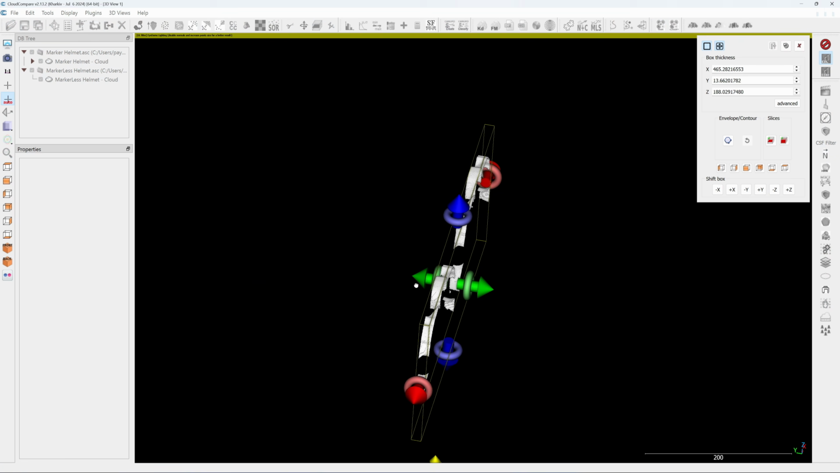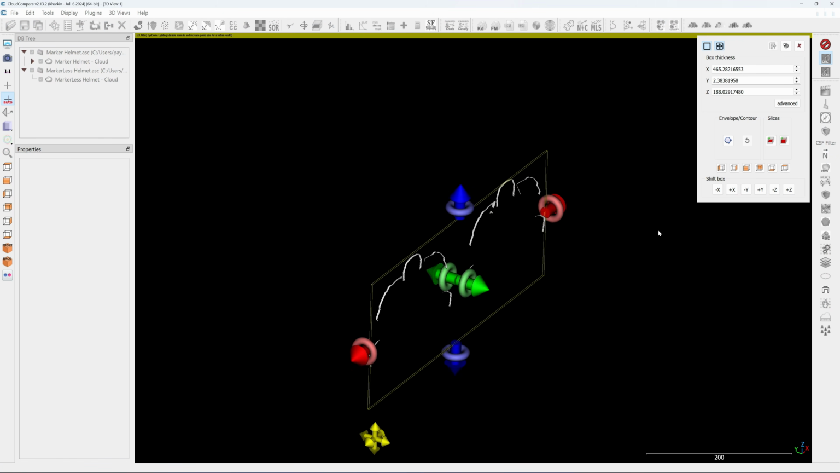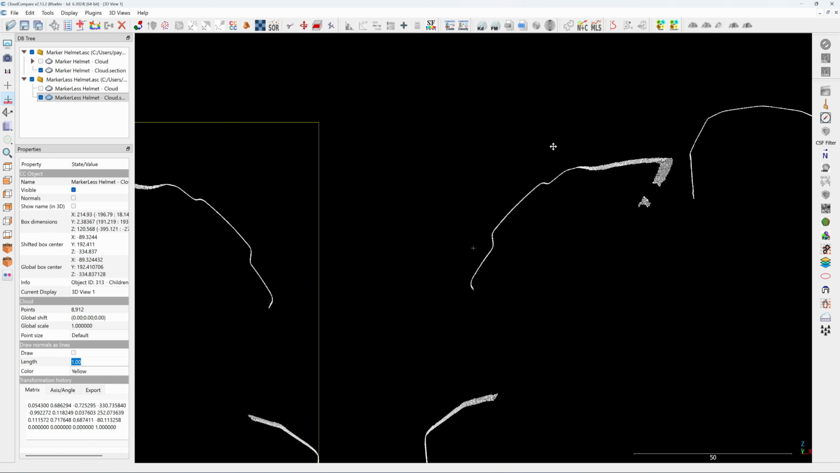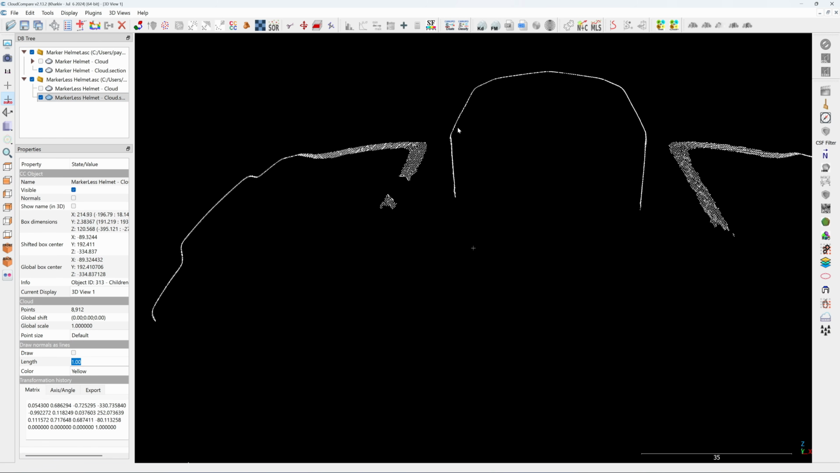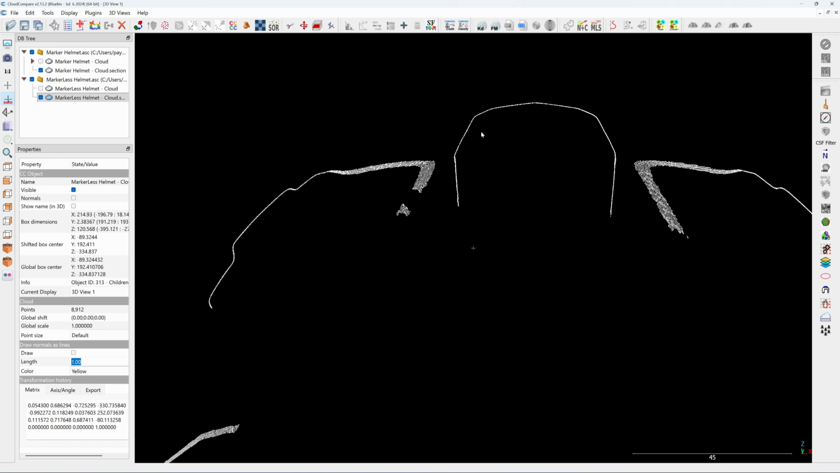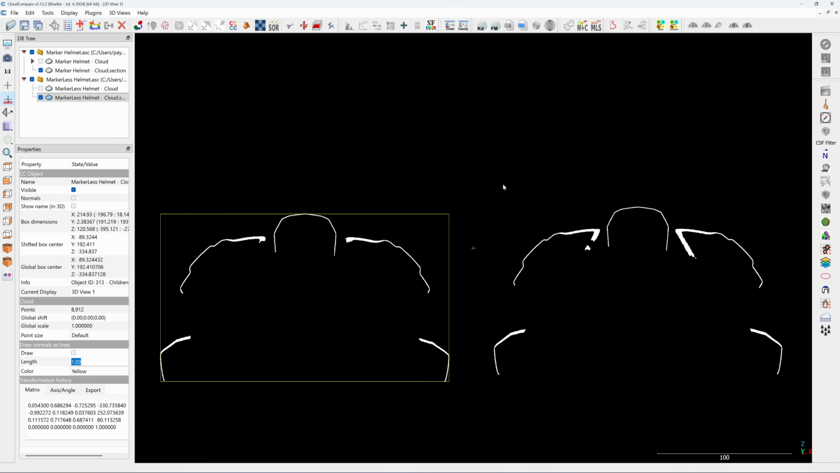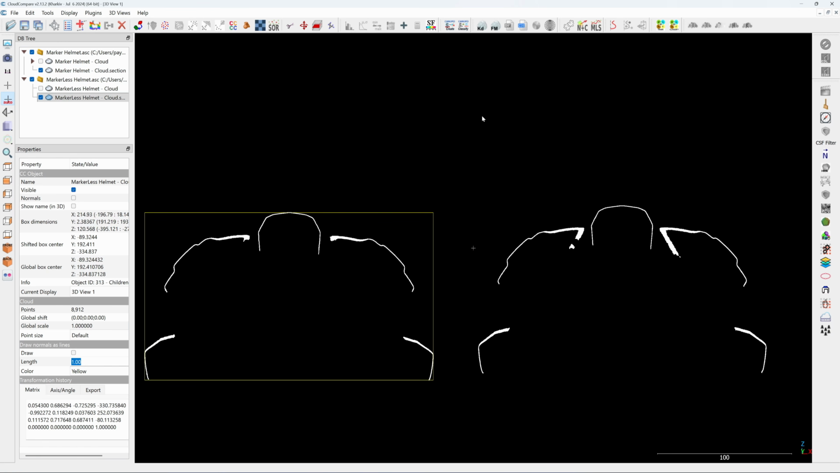I'm going to slice both scans into a thin section. The scan on the left is markerless. You can see it produces a thin clean wall of points without noise, exactly the same quality as the marker-based scan. So this markerless mode is ideal for scanning organic sculptures or models packed with features.